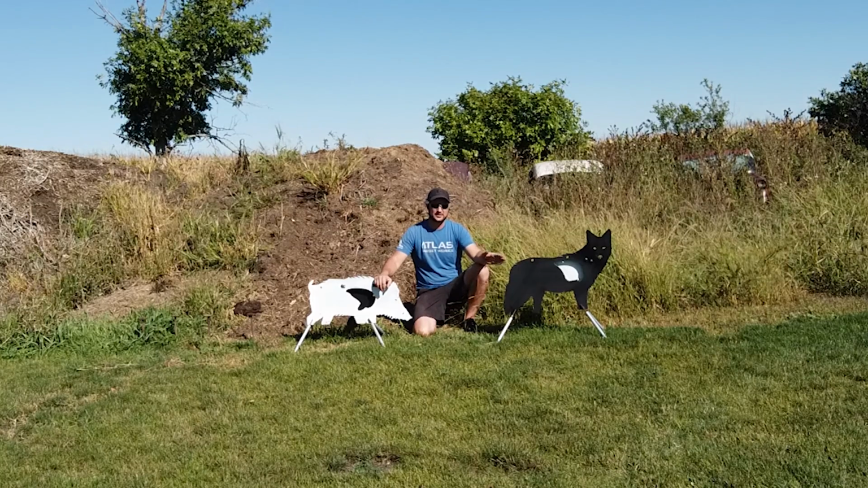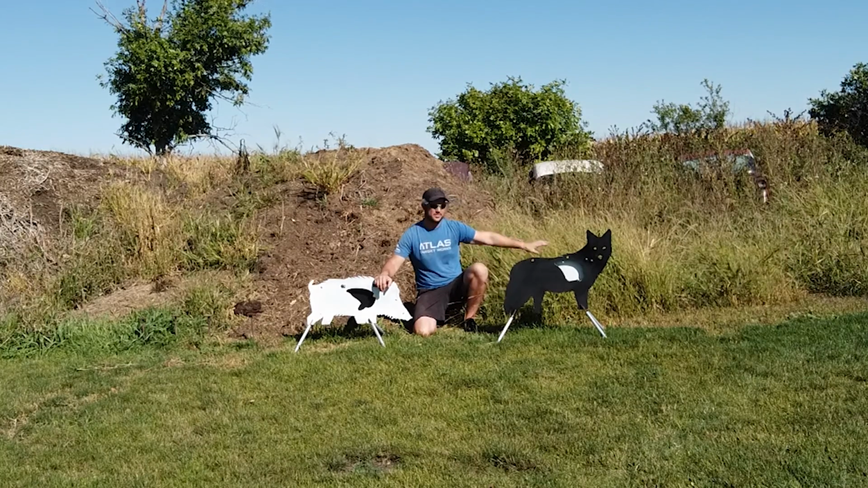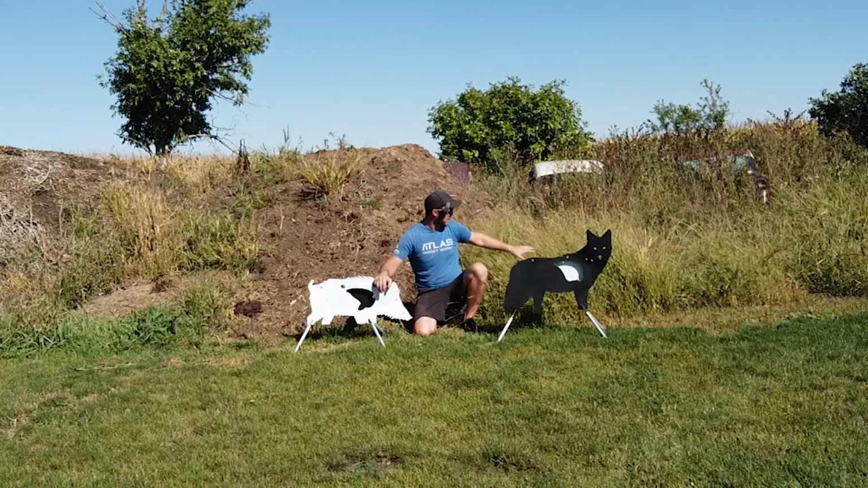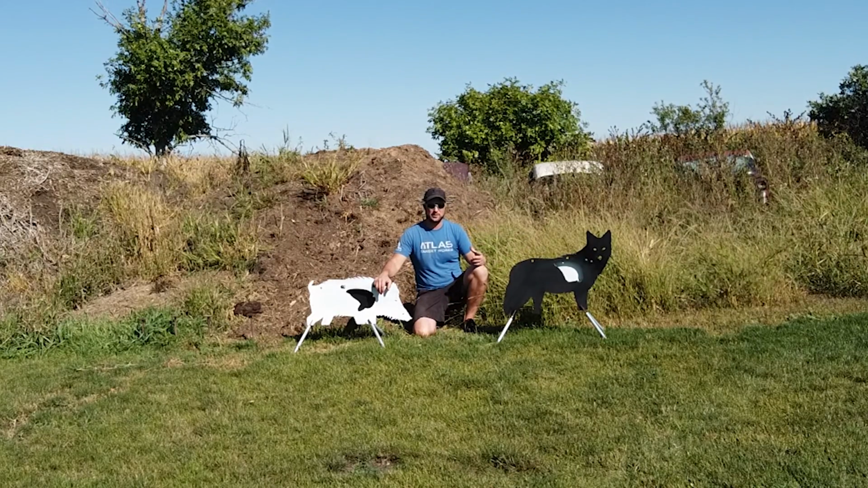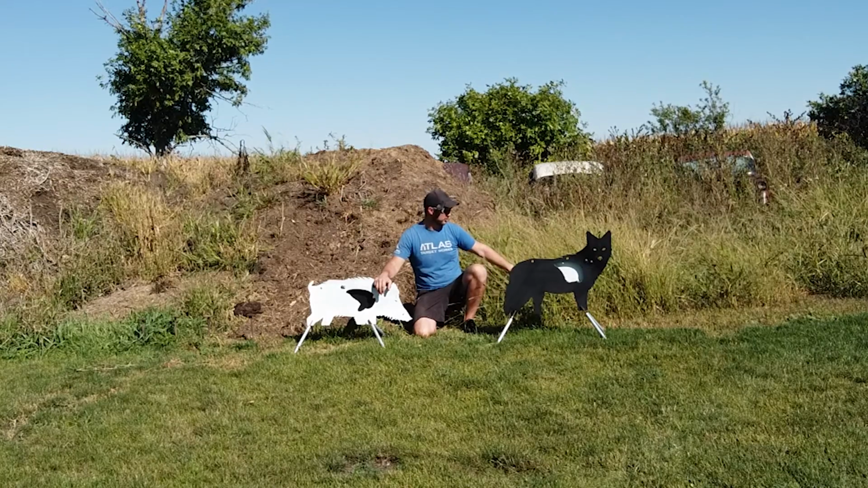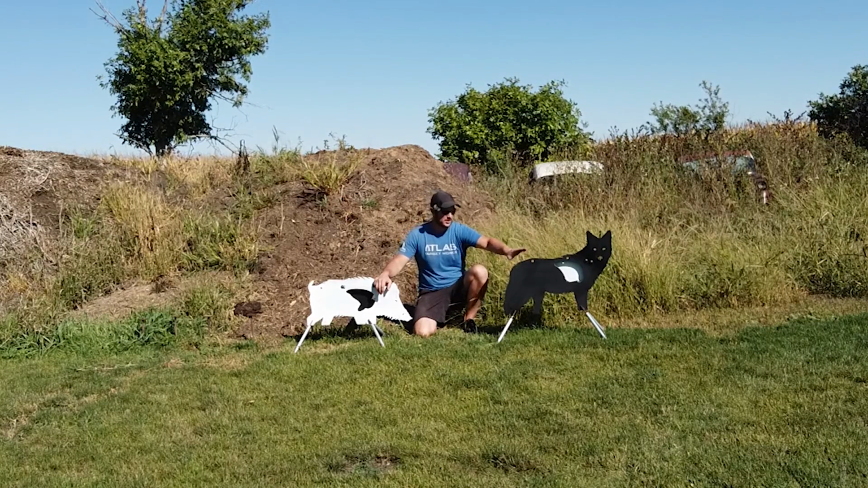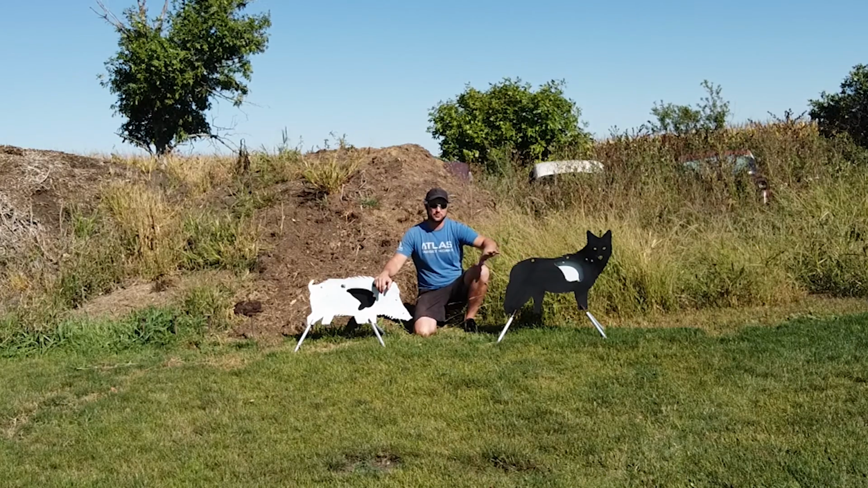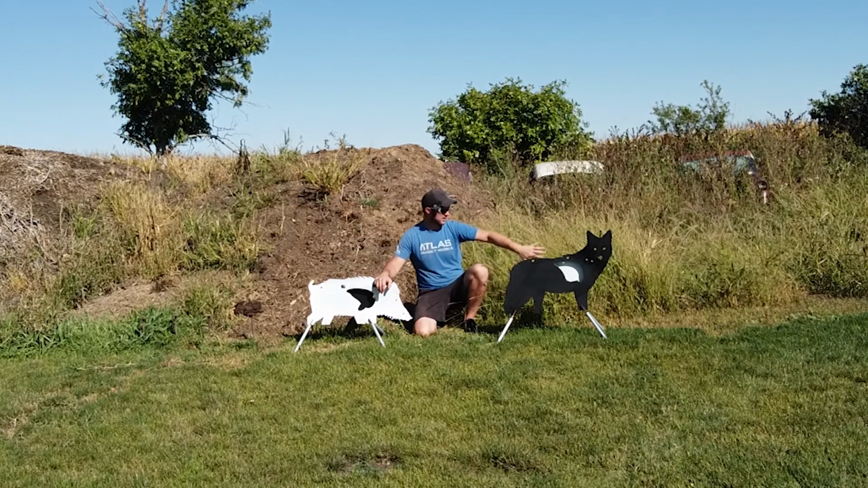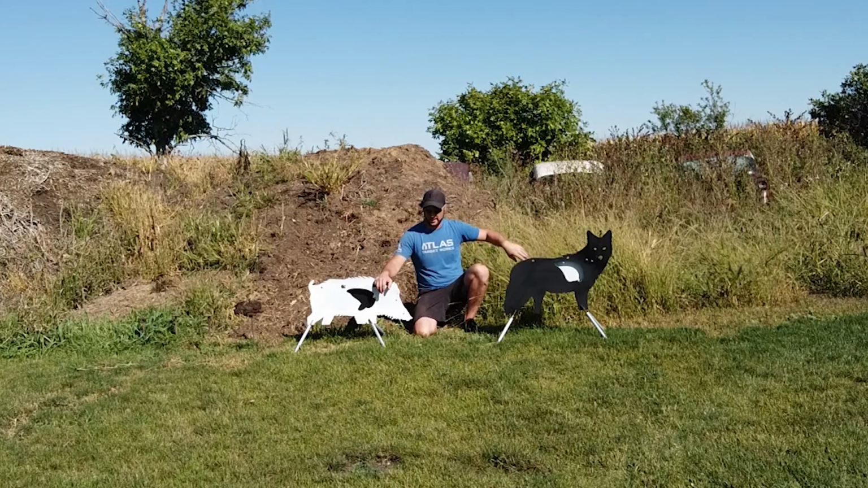So the next thing to consider is your backdrop. On the black coyote here, I've got grass behind it. Grass doesn't show up as being particularly warm in the thermal, so it creates a cooler backdrop. So I went with black on this one and a white thermal. Black to absorb as much heat as possible to show up against the cooler background.